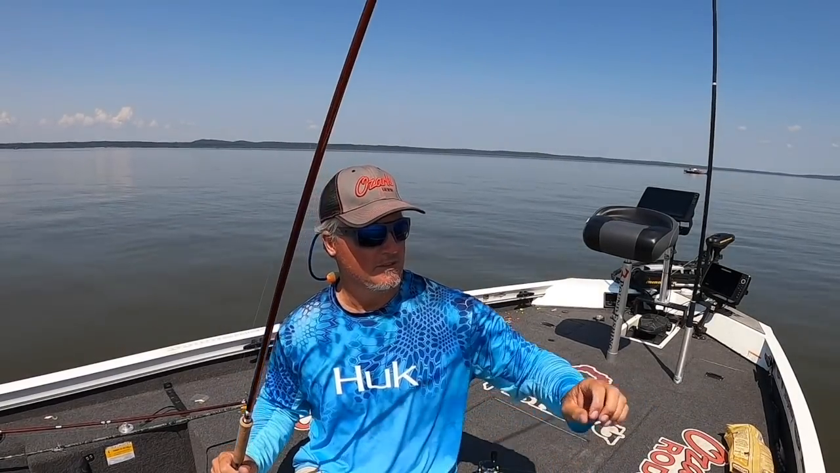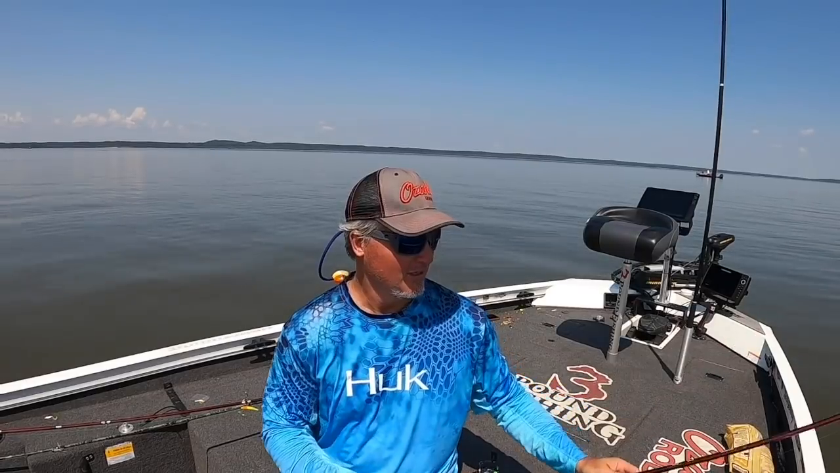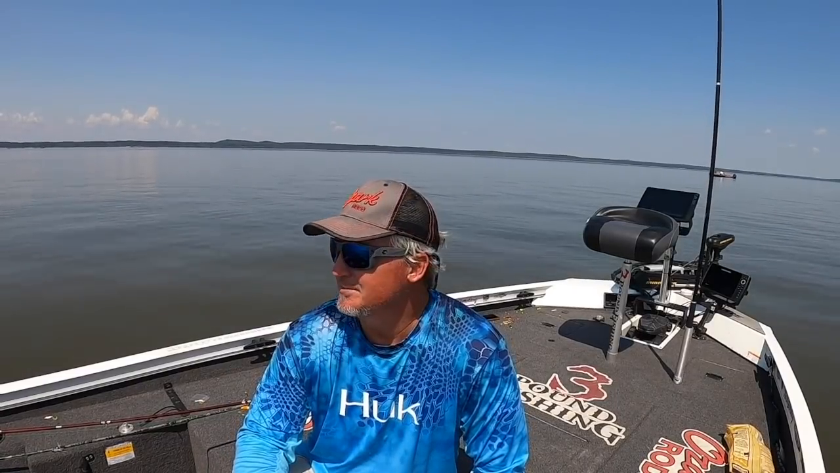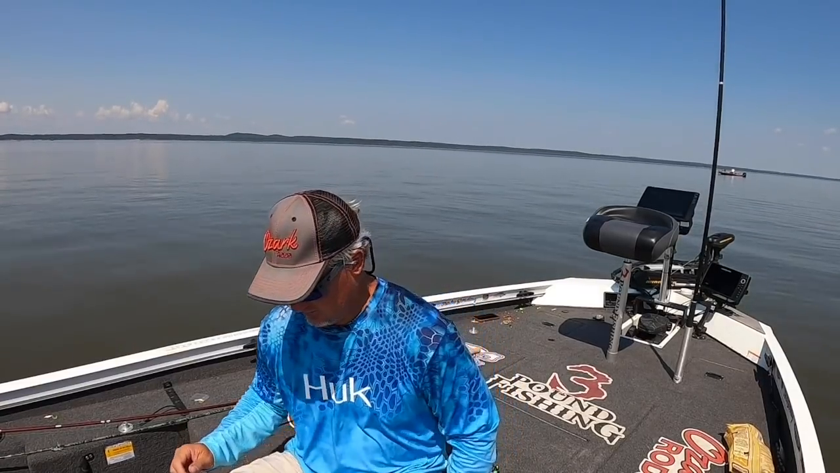Majority of the work's being done with this bad boy right here. And all I'm using is a simple number 5 split shot, just like I do at home. And I just do a loop knot on my jig, and jigs are a little bit bigger, of course, so that's to be expected. We're at Grenada after all. So anyway, let's get back to it. Gonna have a little lunch.